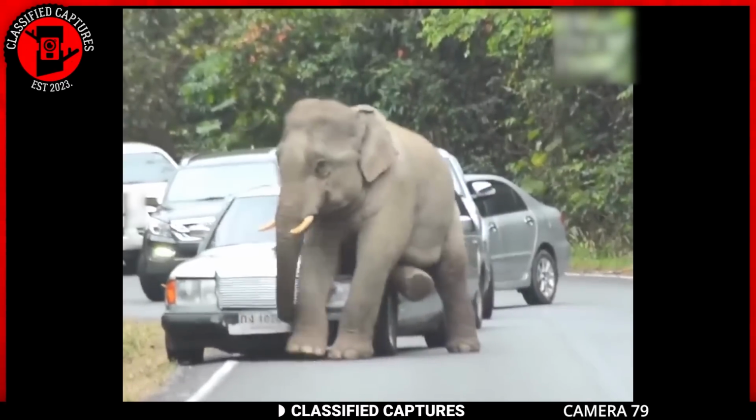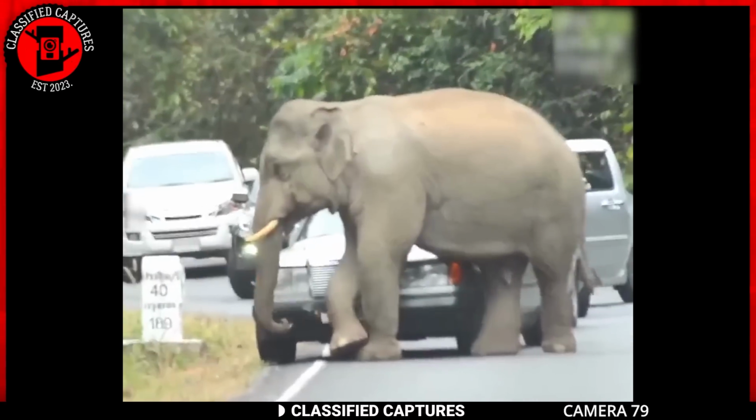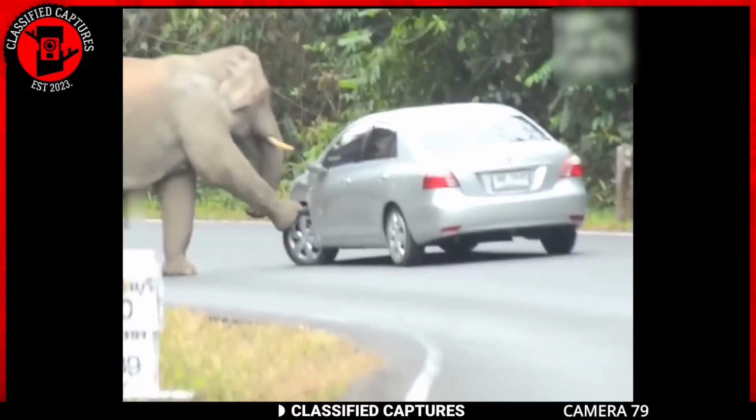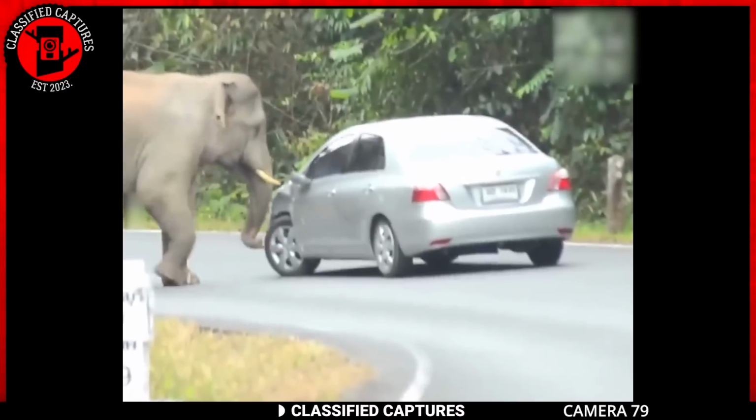Next, we've got a celebrity, or rather criminal elephant that appears to have caused a traffic jam on the road. We've seen elephants beg for snacks from drivers in regions like this, but never have we seen one so intent on damaging or sitting on a vehicle.